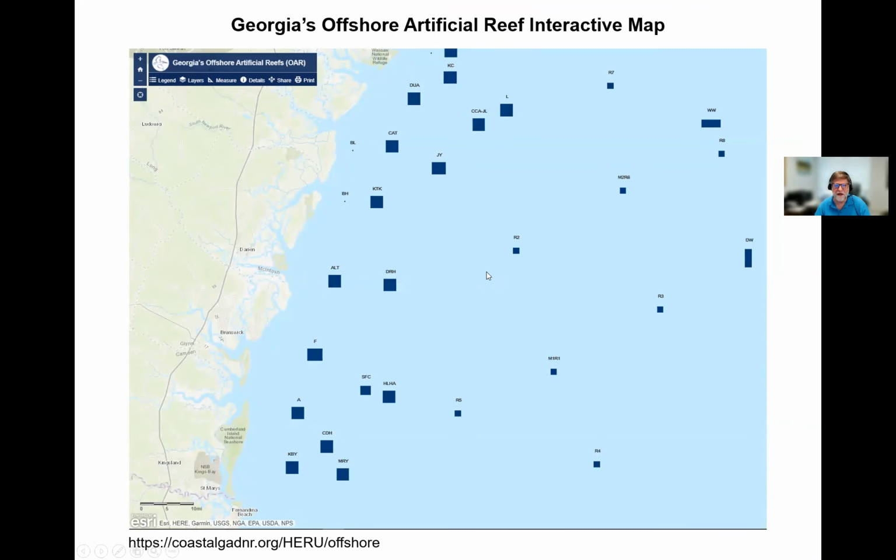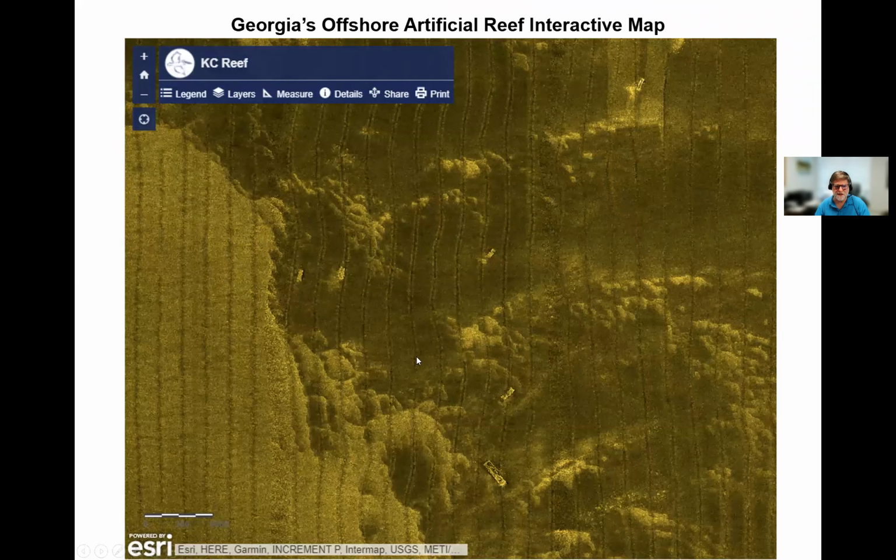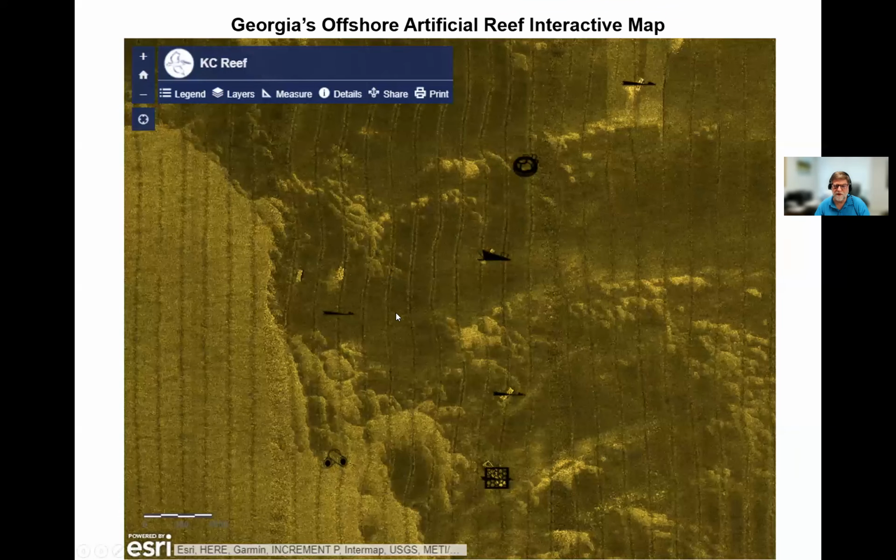So all this data is being input into Georgia's Offshore Artificial Reef Interactive Map, which has all the artificial reefs that Georgia has deployed, and our side scan sonar mosaics are being imported. Our locations are being imported for each of these features, and currently we're working with DNR to update the locations of the features.